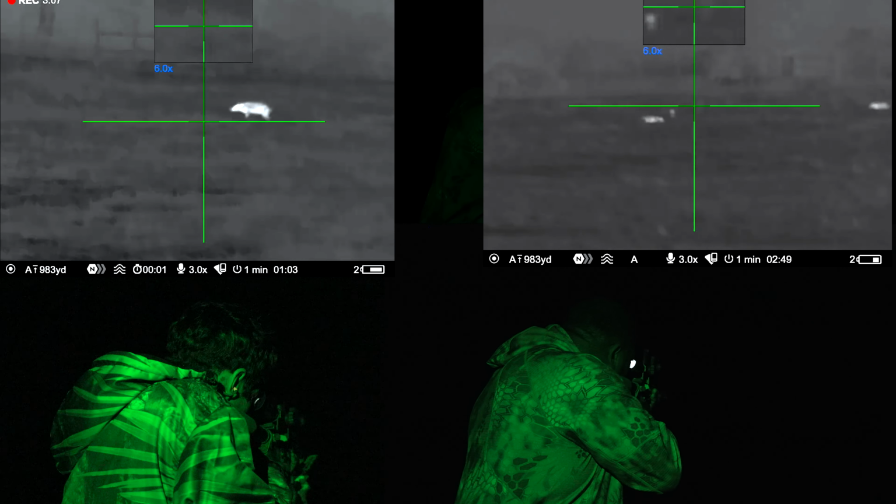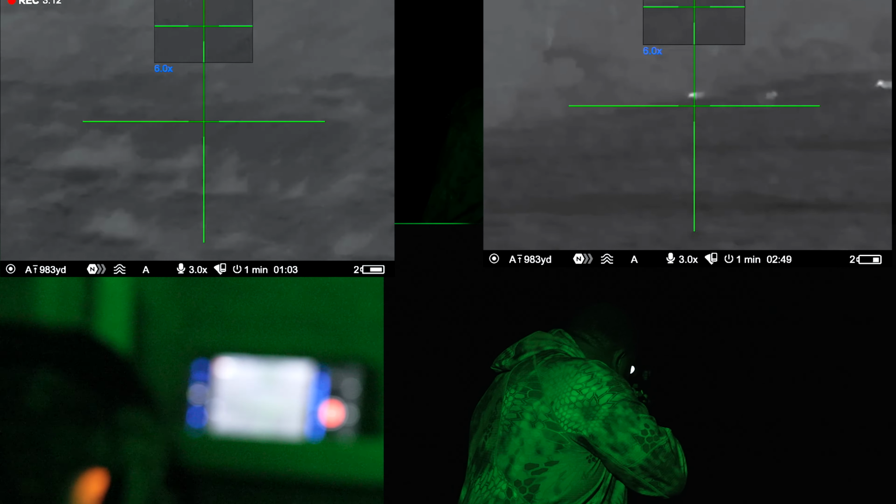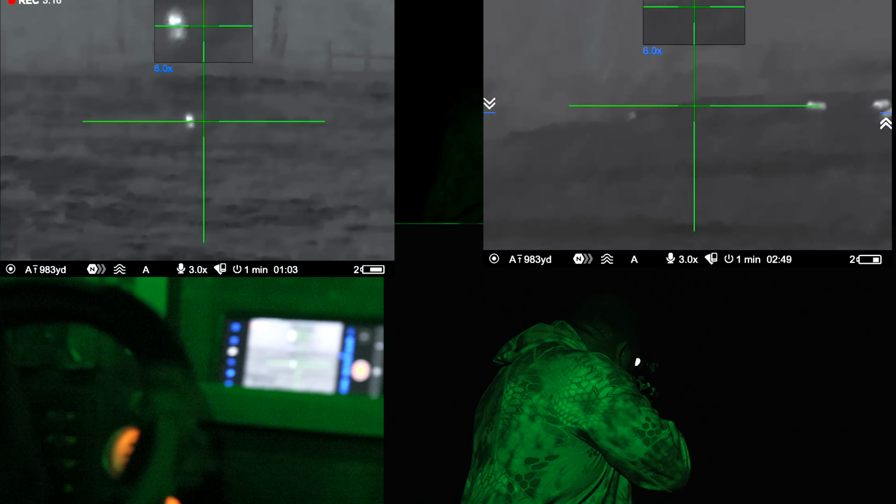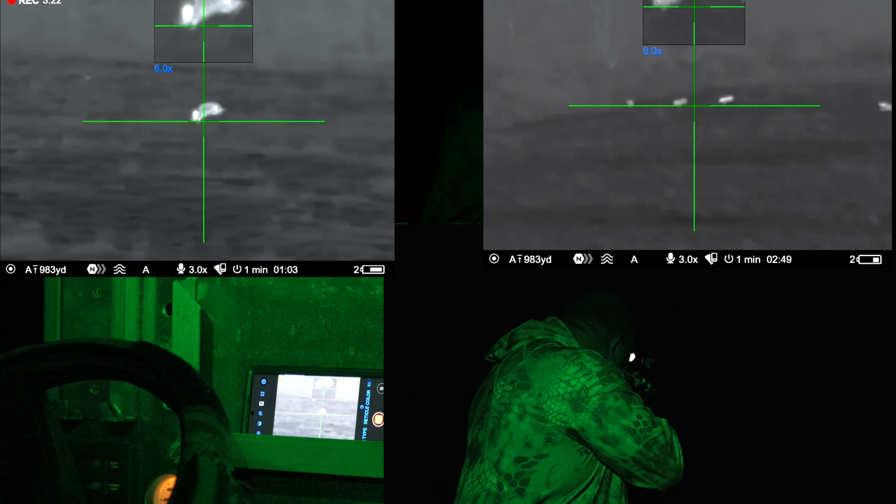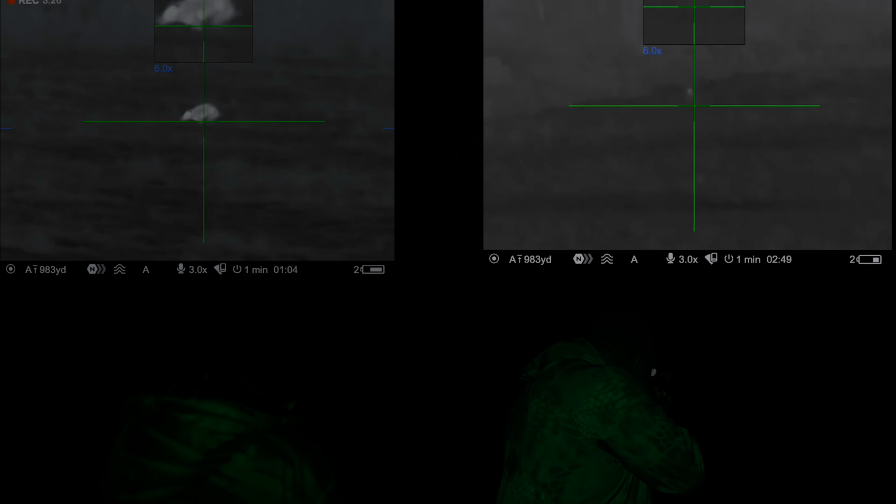He's down. Shoot another one. Keep shooting. This is awesome.